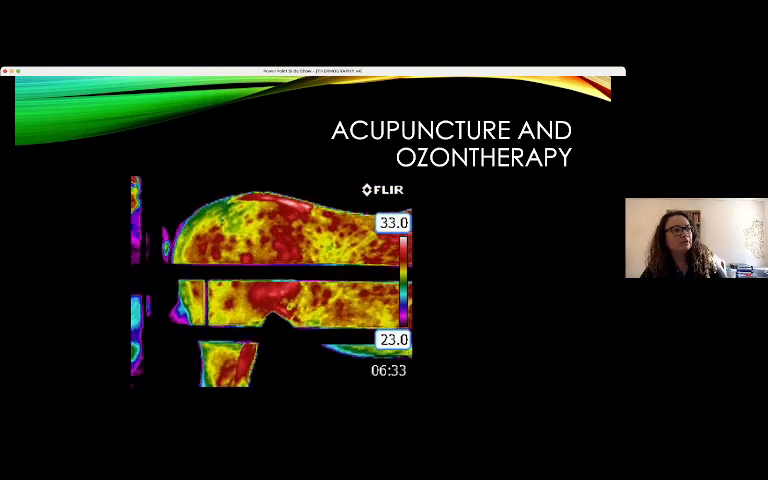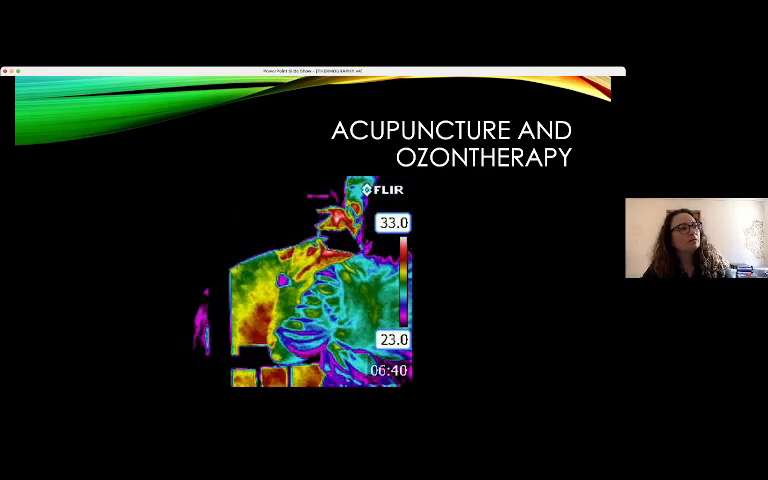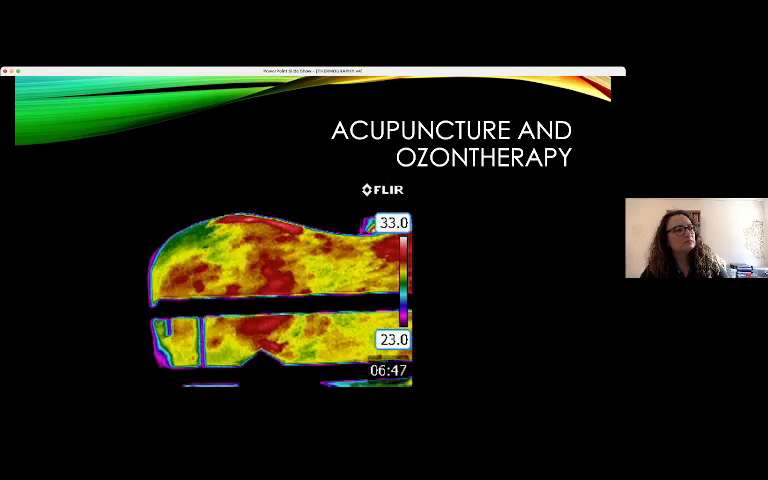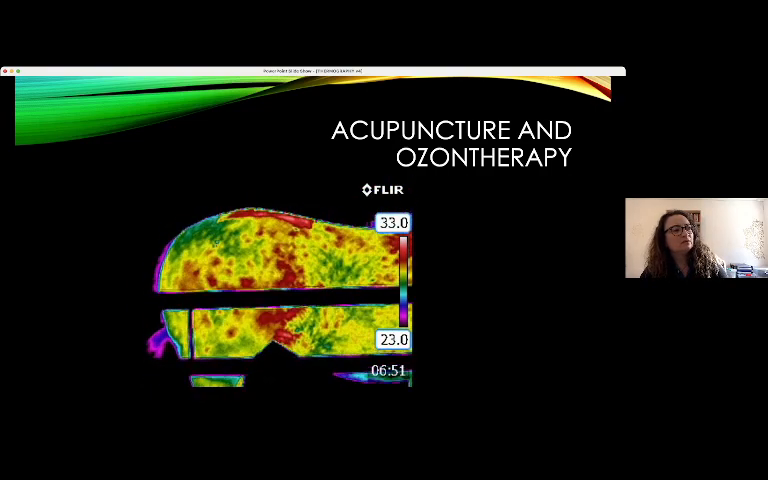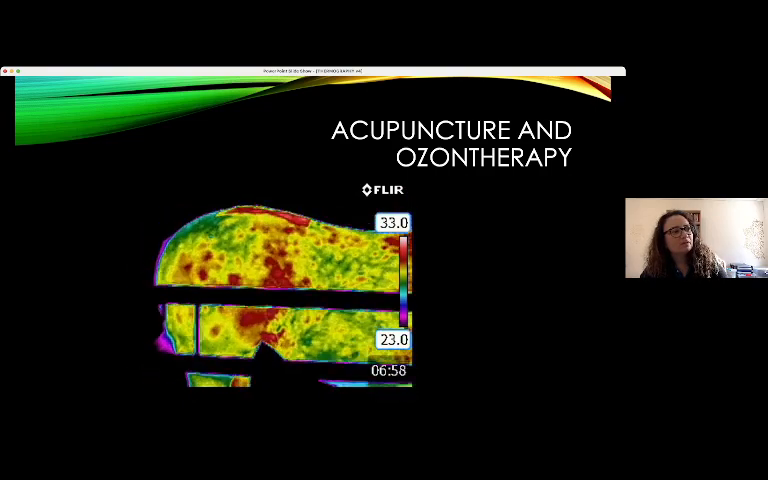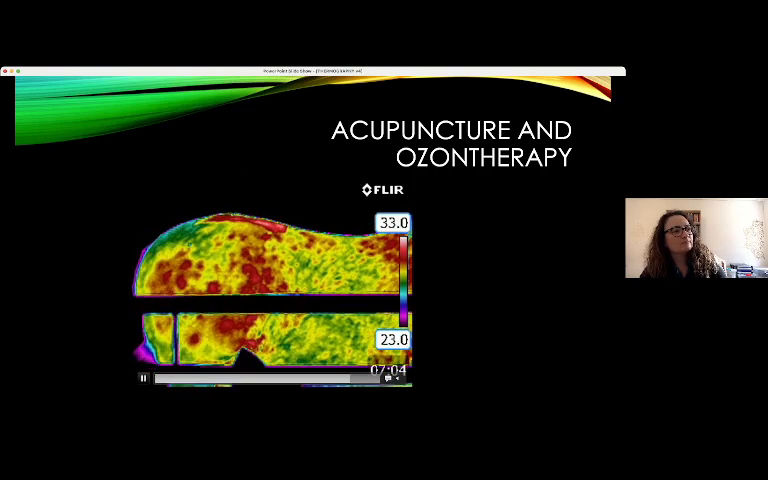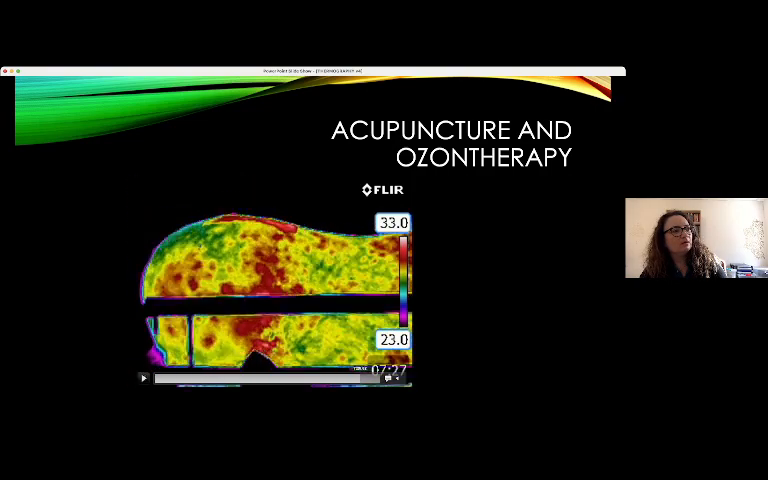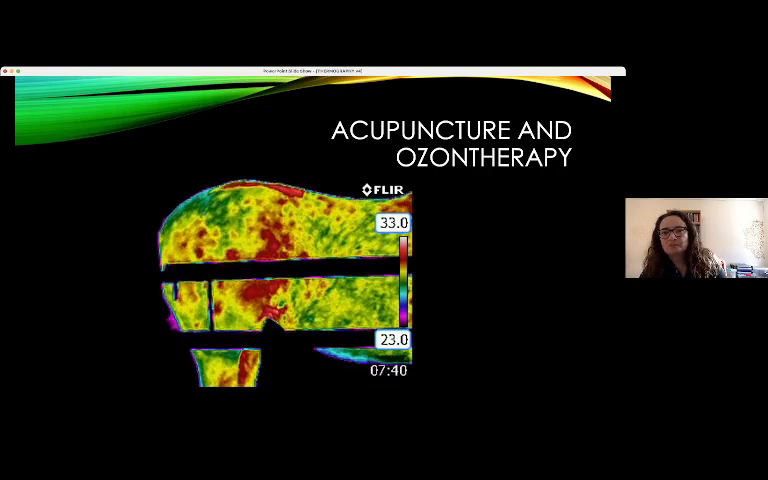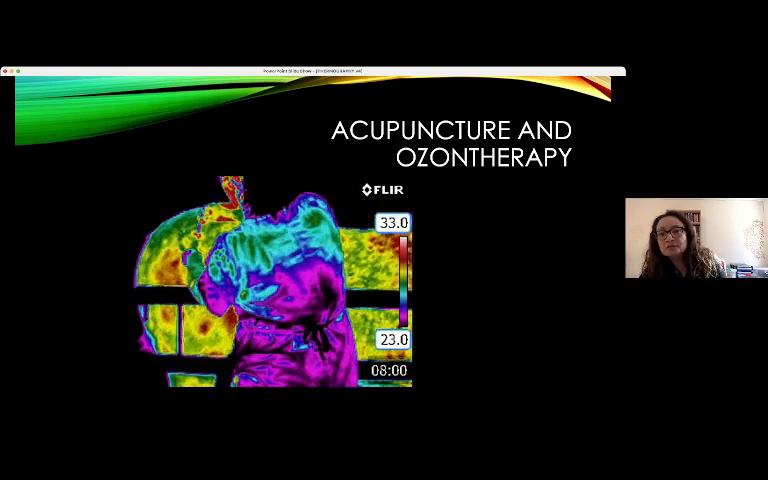Another point. See. It's instantaneous. The horse is green again.